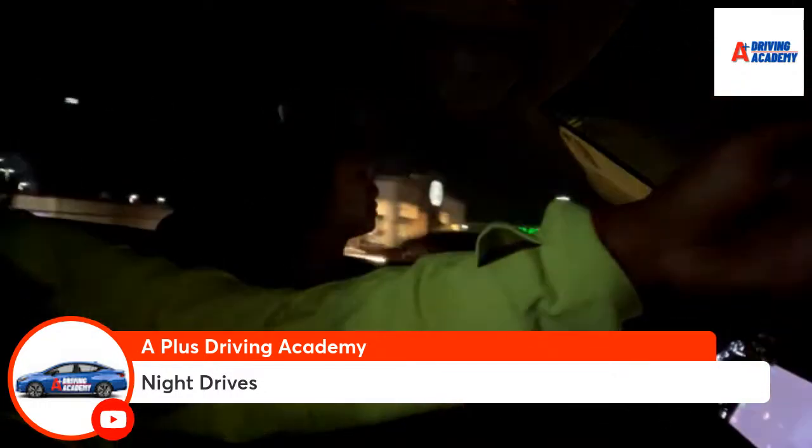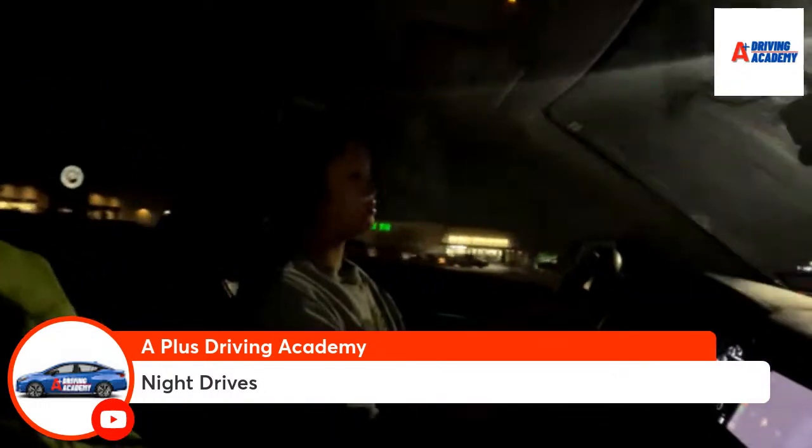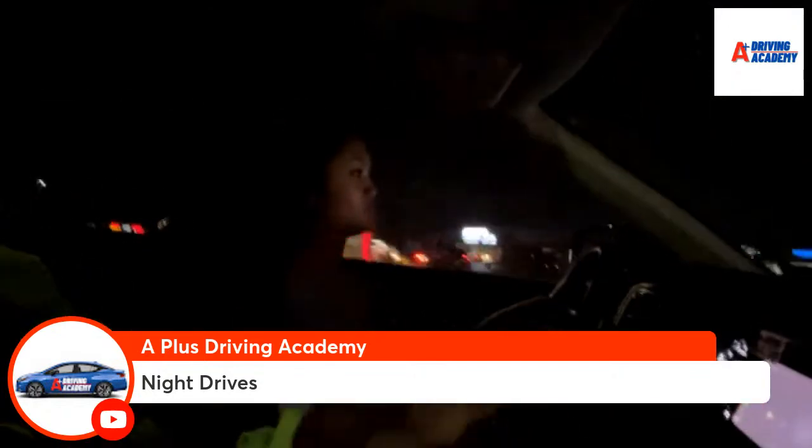So at this light ahead, we're going to make a right turn. And this is going to start our square. We're first going to do rights.